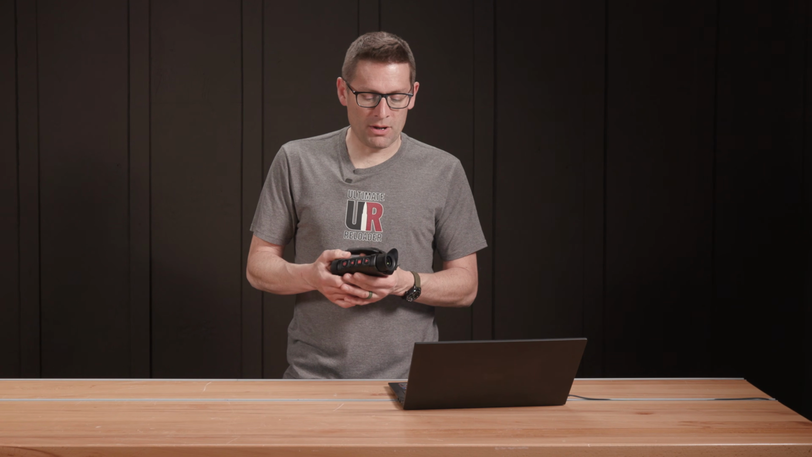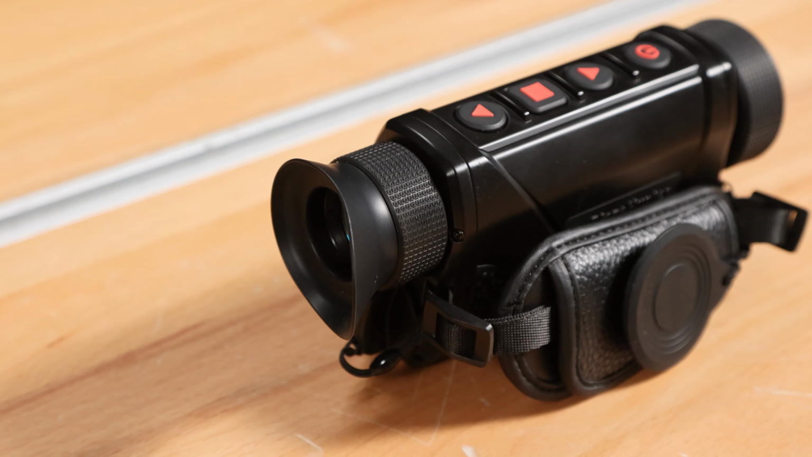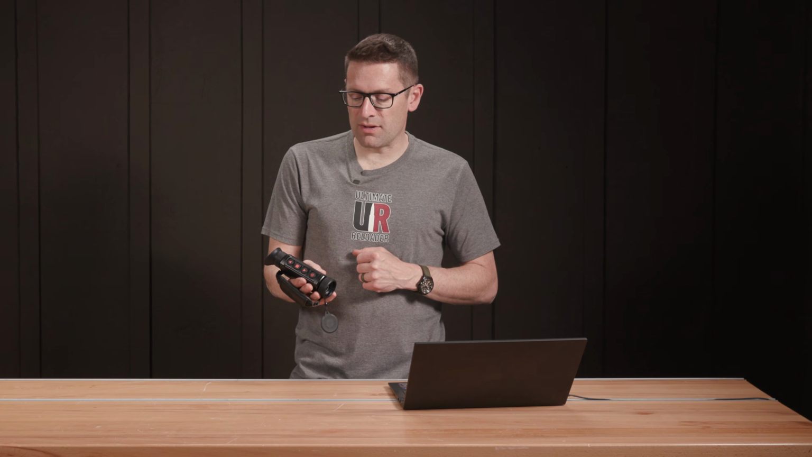So a really good implementation there. And then we have the diopter control here on the back that's going to focus the inbuilt OLED screen that you're going to use for reference when you're using the device.